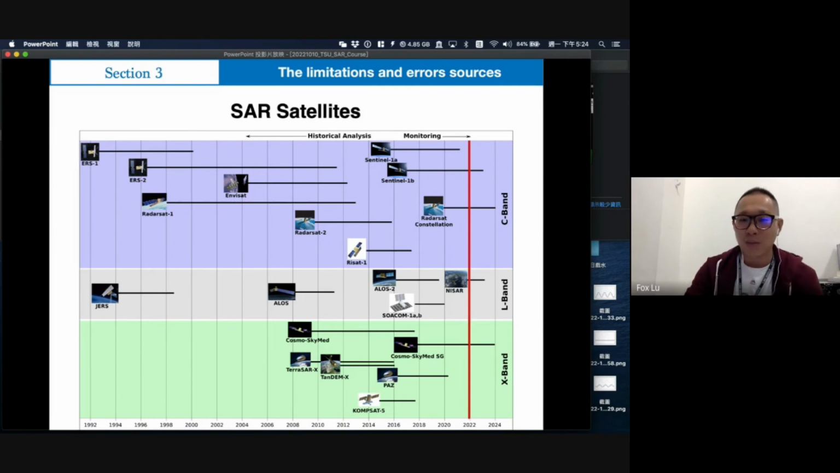A lot of commercial mini SAR satellites have already been launched into space, like ICEYE, which is from Sweden, if I'm not wrong. And the other is like Capella.